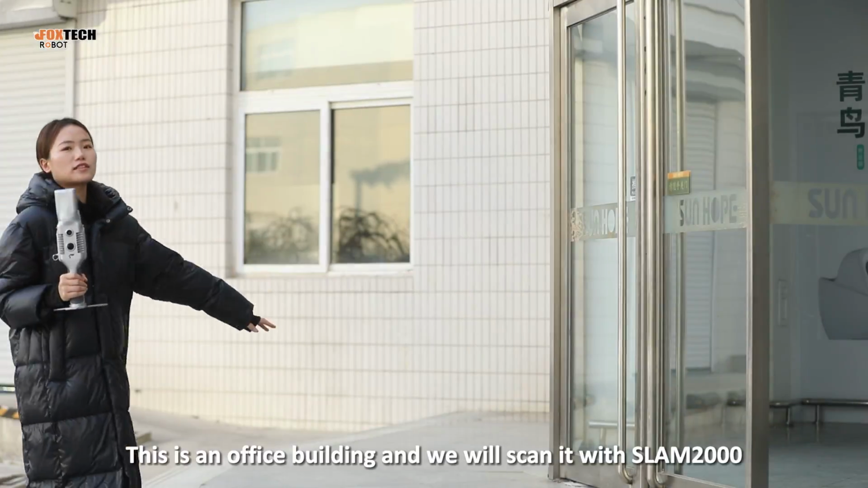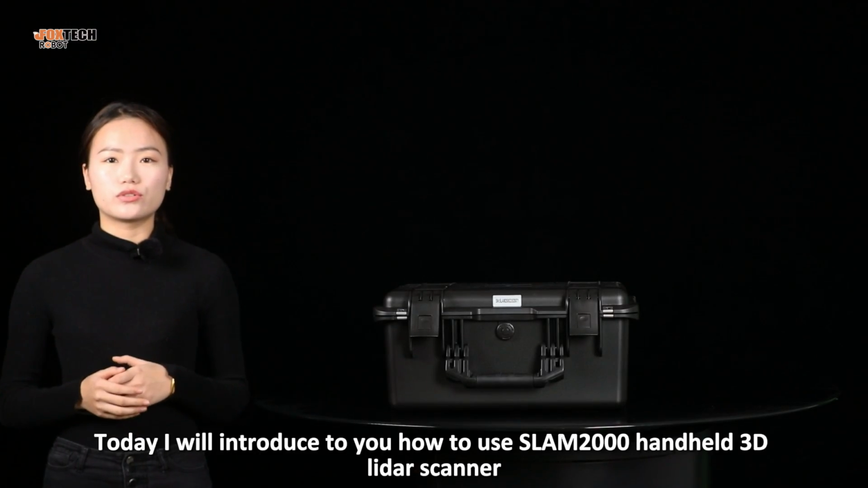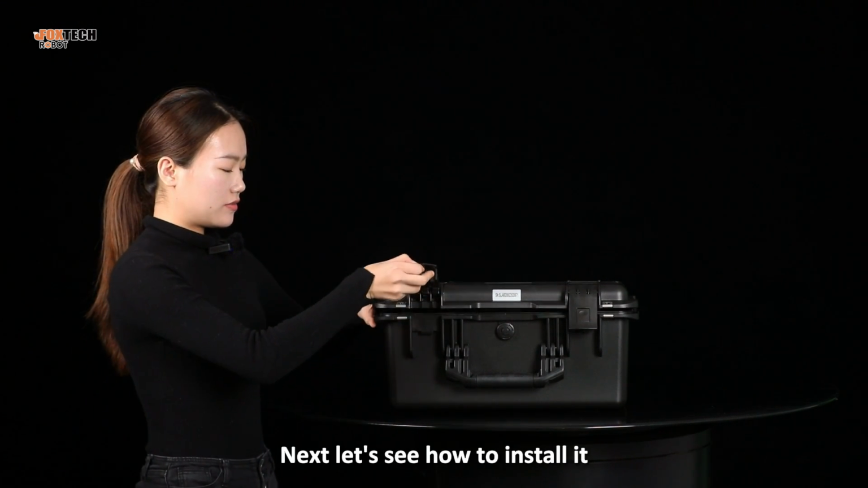This is an office building and we will scan it with SLAM2000. Today I will introduce to you how to use SLAM2000 handheld 3D LiDAR scanner. Next, let's see how to install it.